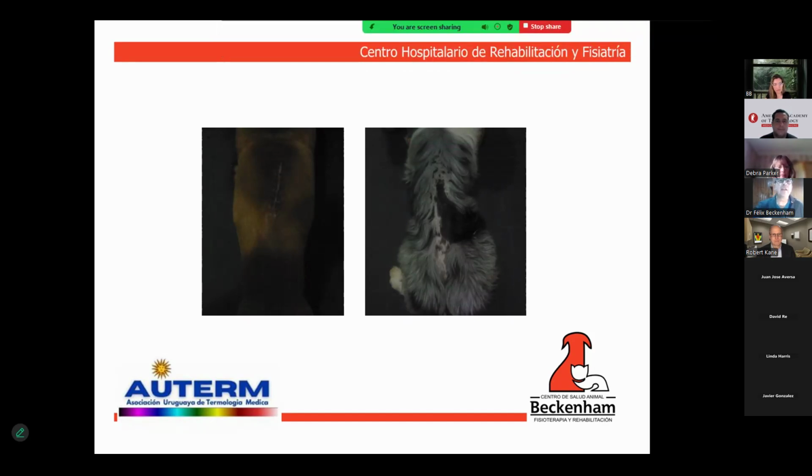This breed, in particular, undergoes a fairly high number of spinal decompression surgeries. On the left one, you can see the scar on his back, which is why we often receive some with sutures of different shapes or lengths.